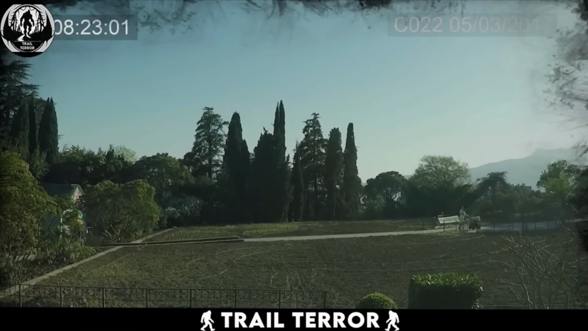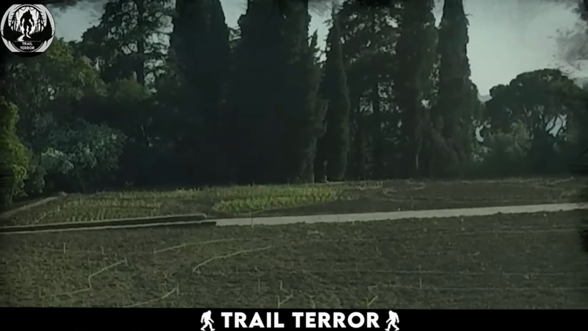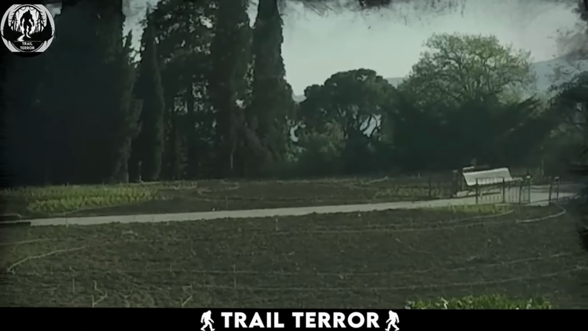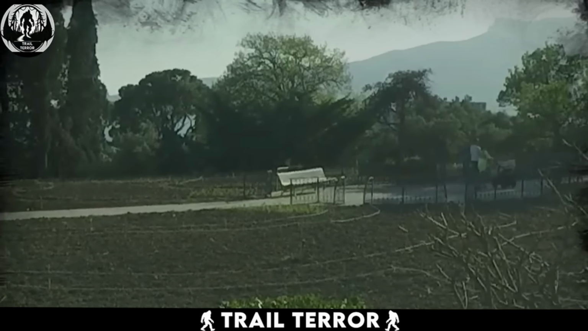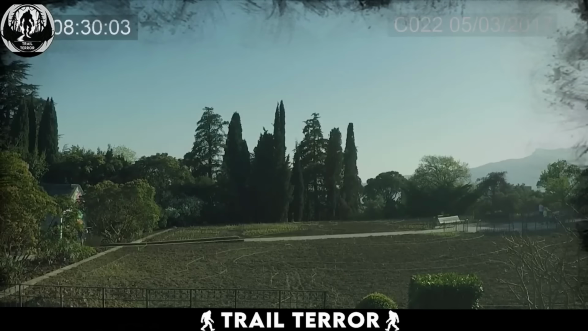This video will give you the chills, captured by a surveillance camera overlooking the garden in front of a house. We're given a glimpse into an eerie occurrence that unfolds on the garden's central pathway leading to the house. Initially, the footage shows a seemingly normal scene with people walking along the alley, going about their business, and then leaving the area. However, what happens next is far from ordinary.